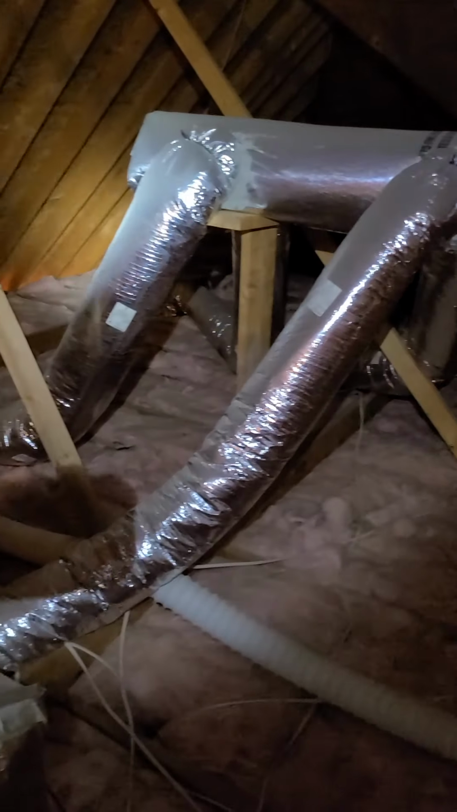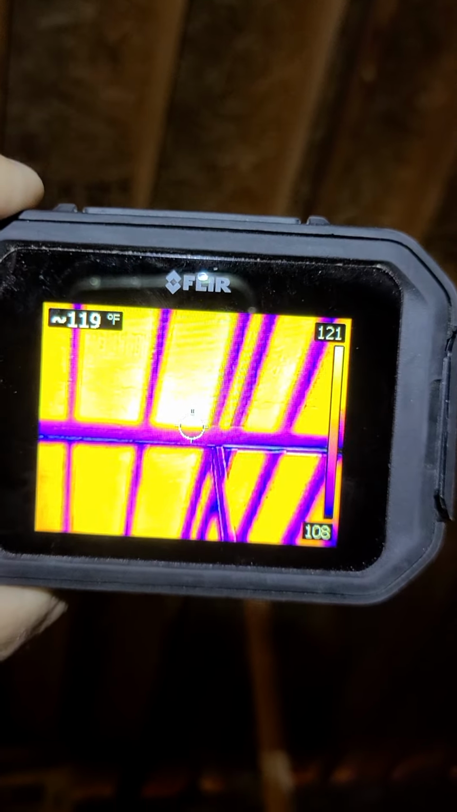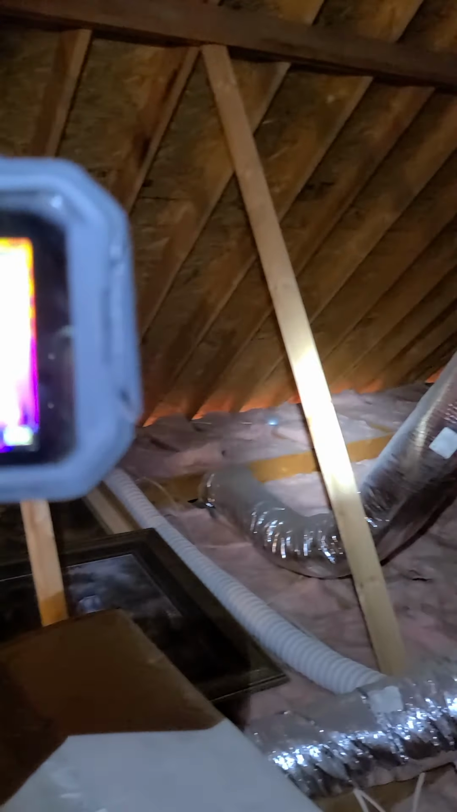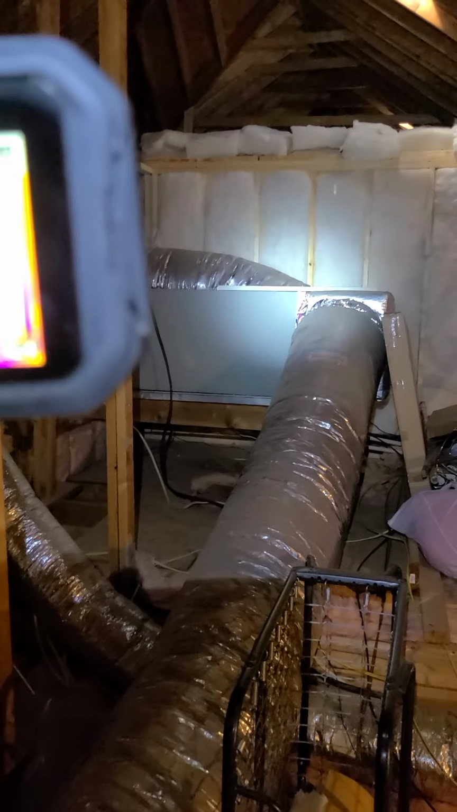And by the way, we've got a really hot roof section here. This is a black roof. It's not in direct sunlight right now, but it's 121 degrees. We've got some good ventilation. So basically, this is a good candidate for air sealing and insulating. A lot of air sealing opportunity here in this attic. And of course, as I mentioned earlier, these knee walls.